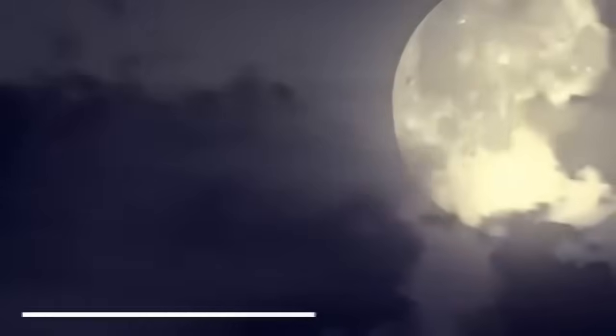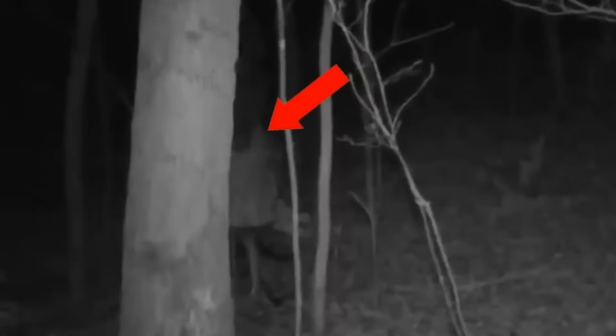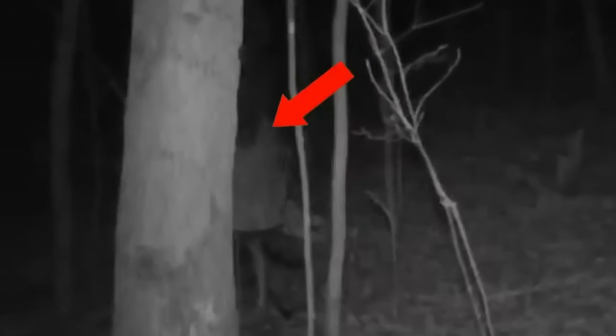At the dead of night on October 15, 2015, a trail camera captured a spine-chilling scene in the woods. The footage revealed a young girl all alone, wandering through the darkness, clutching a teddy bear tightly in her arms. What on earth was she doing there? The eerie sight left many unsettled.